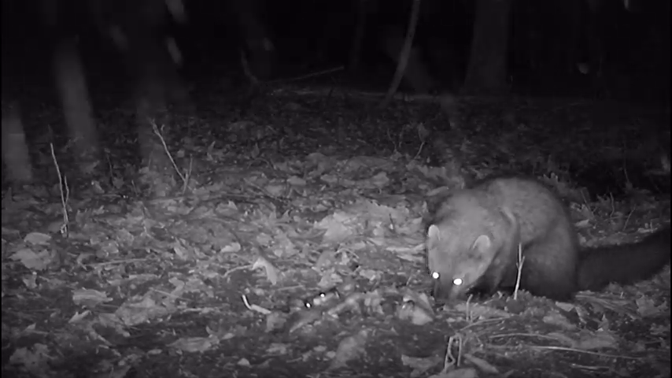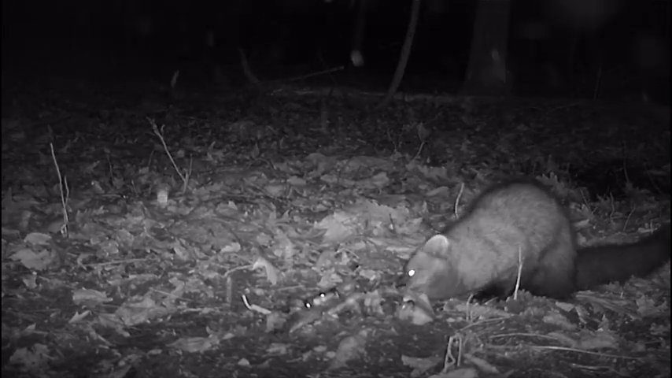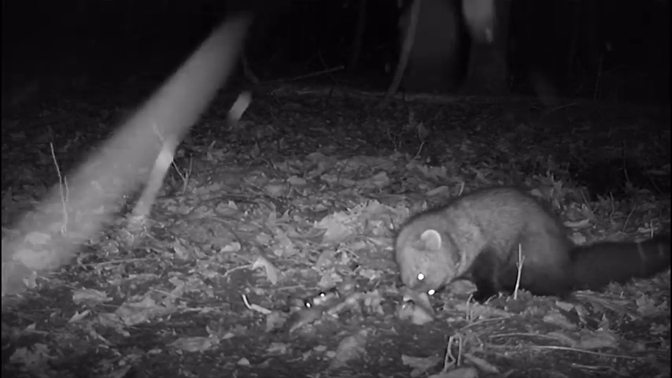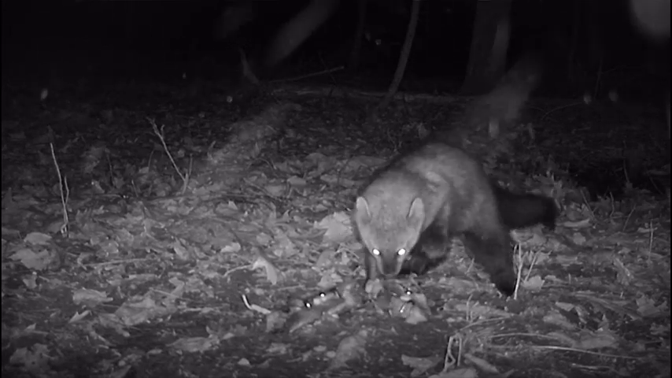What a beautiful night for this little fisher weasel. We got the snowflakes coming down, nice cool weather out there. They love this cool weather. A couple of nice fish out there and just, man, having a good old time.